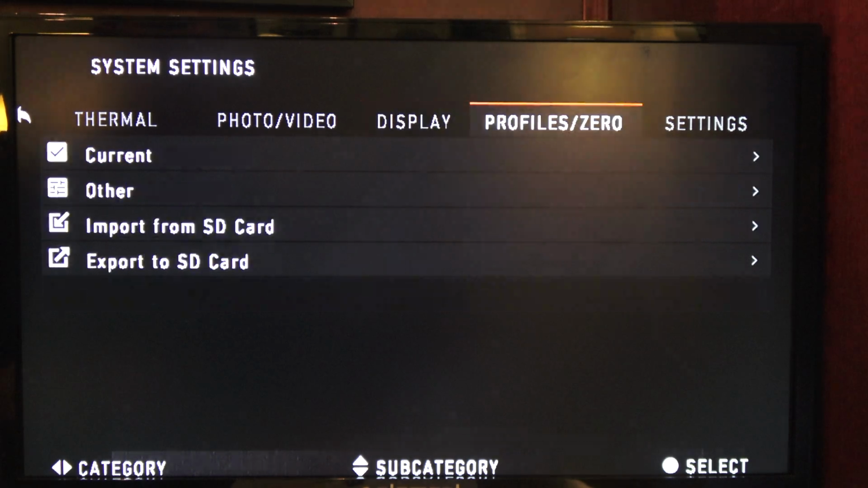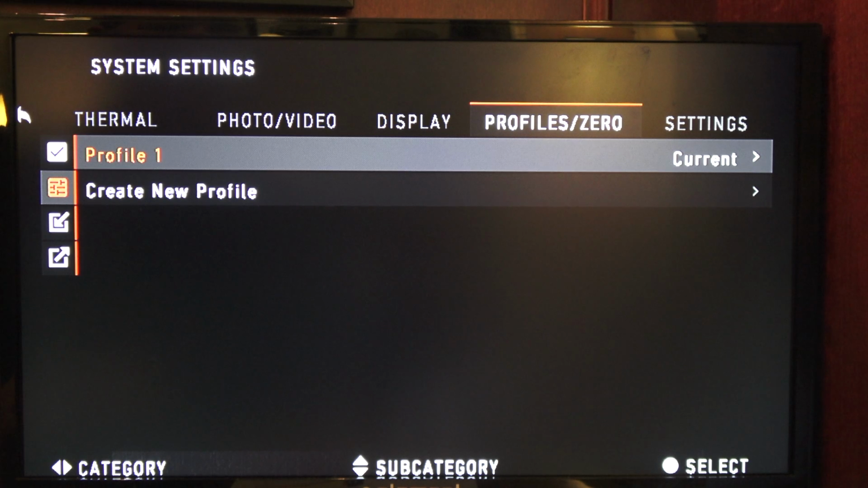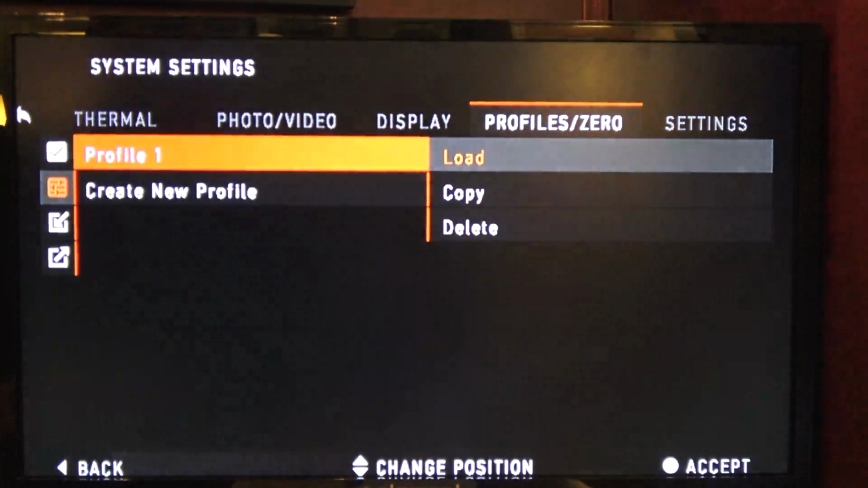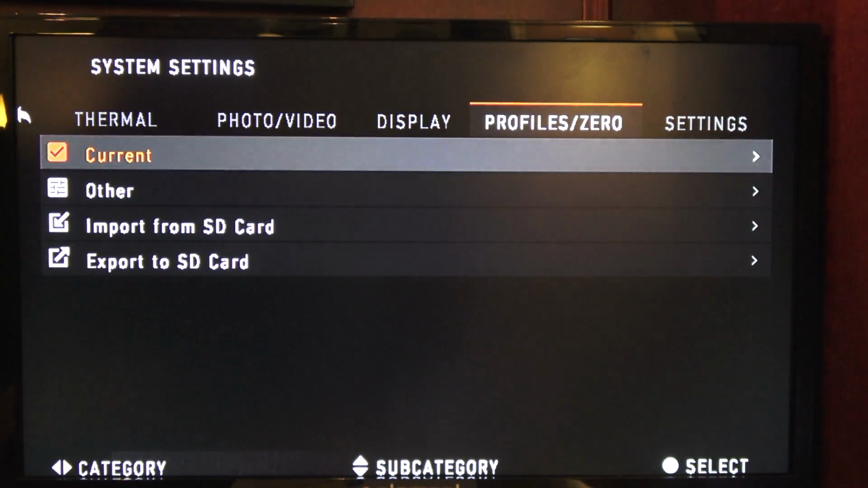Let's go over one more. Profiles. This is where you set up zeroing your rifle, setting up multiple profiles for multiple weapons, multiple caliber rounds. I mean grain weights of your calibers. If I have a 308 and I have a 150 grain, and then I'm going to go elk hunting and I want to do 180 grain, I'll do a different profile for the 180, so I don't have to re-zero when I go back to 150 grains.